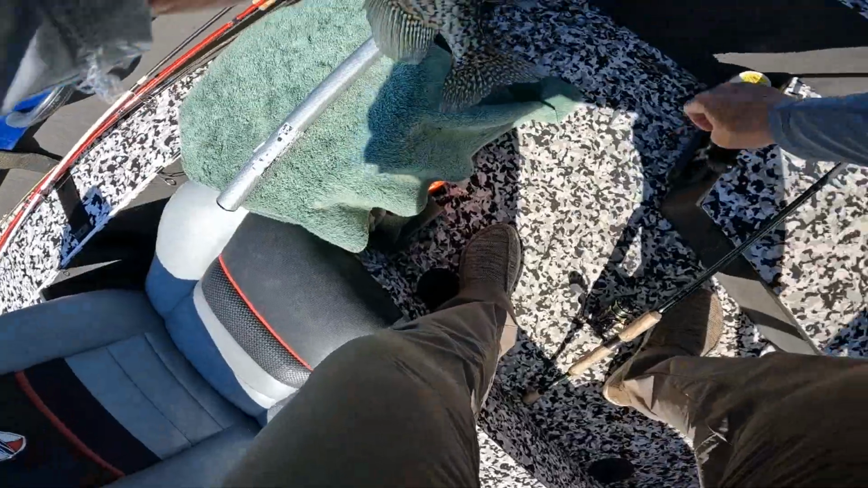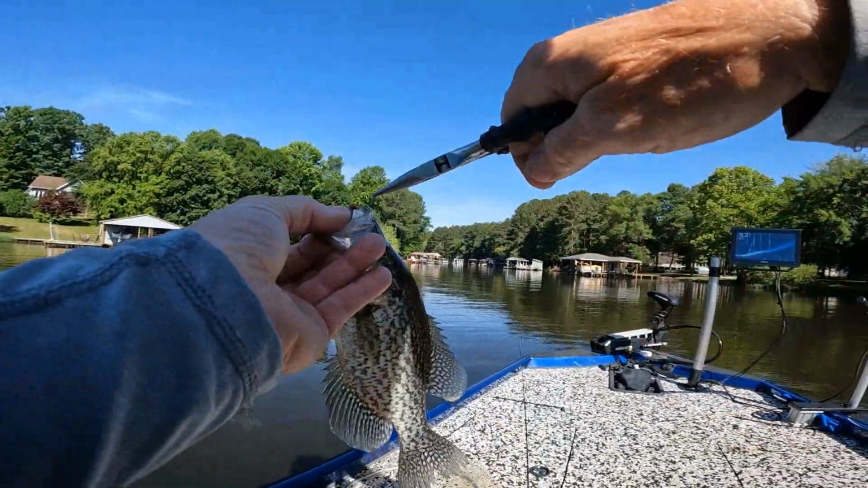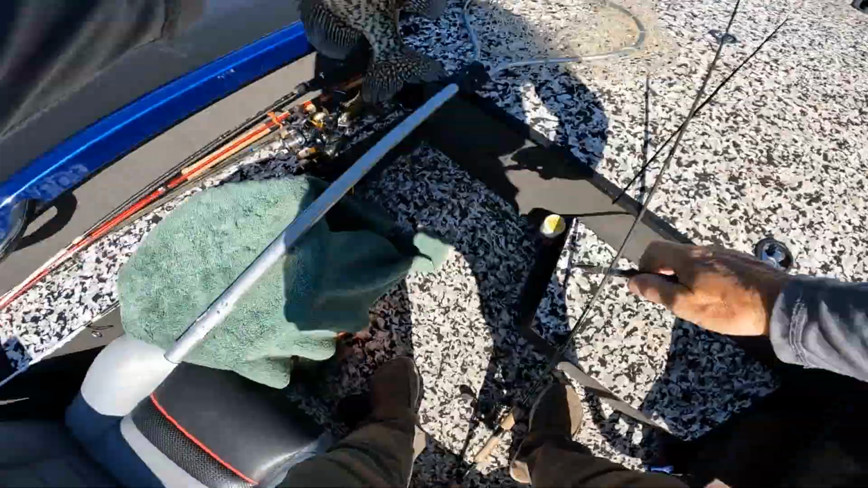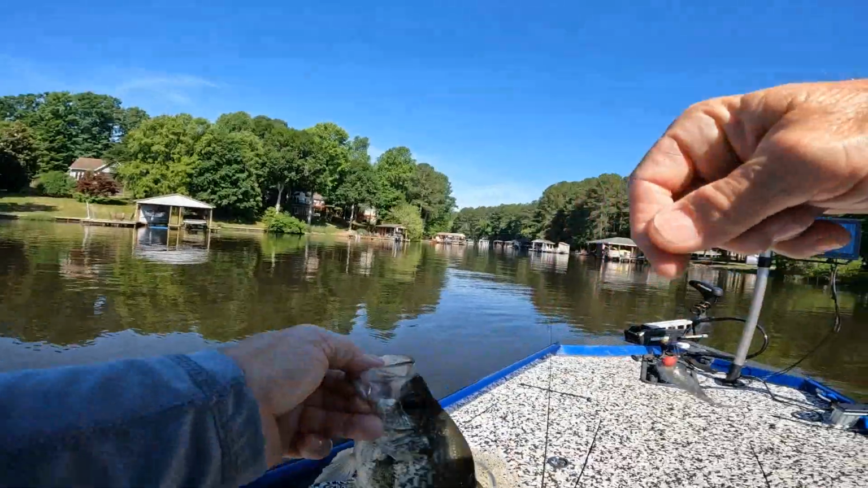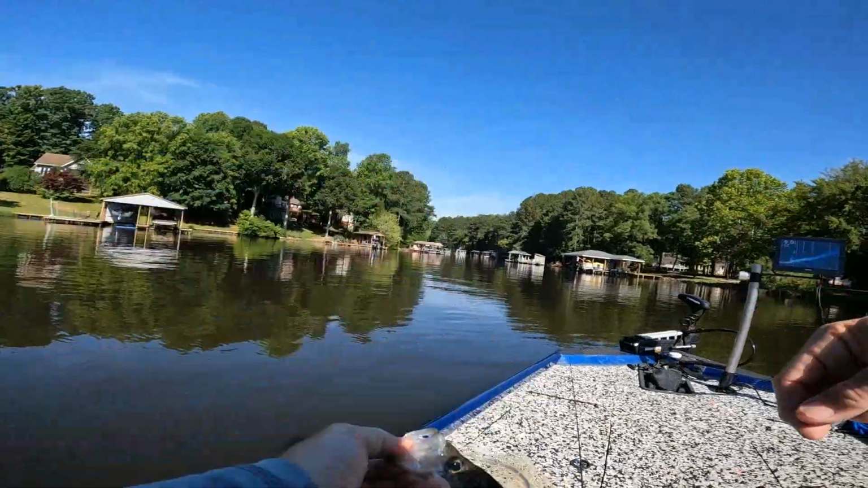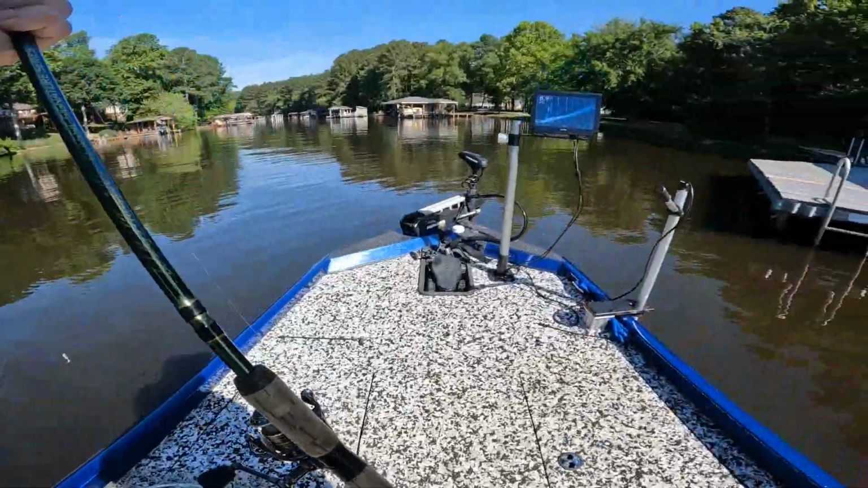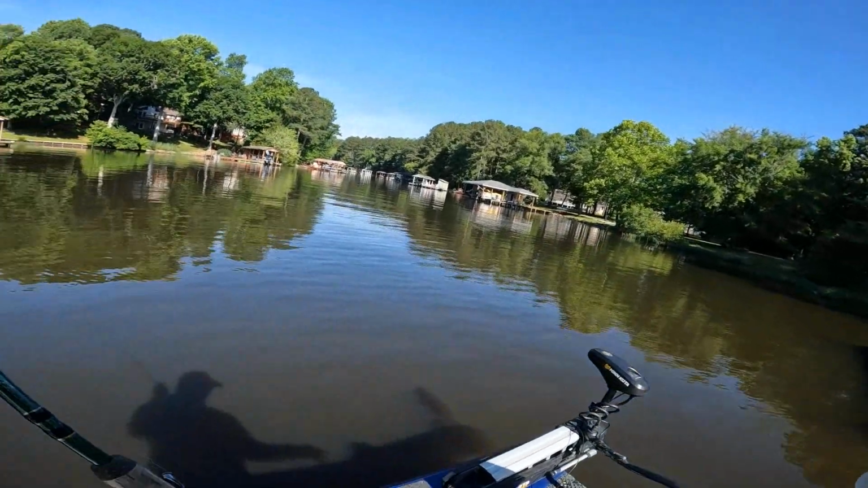Well, I can't quite get it loose. If you don't get it right in their face, they don't want it. I got it. I'm using a number 6 hook. He's about 10 and a half, 10 and 3/4. I'm gonna say 10 and a half. Let's see if we can come up with another one before I run over what I want to fish.